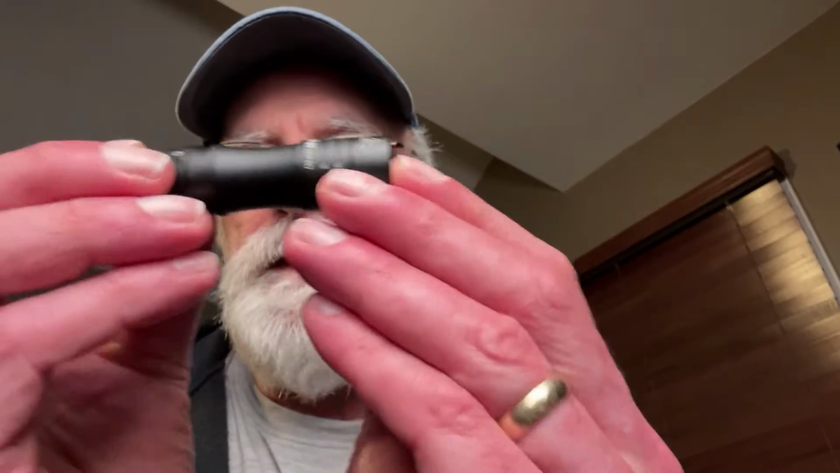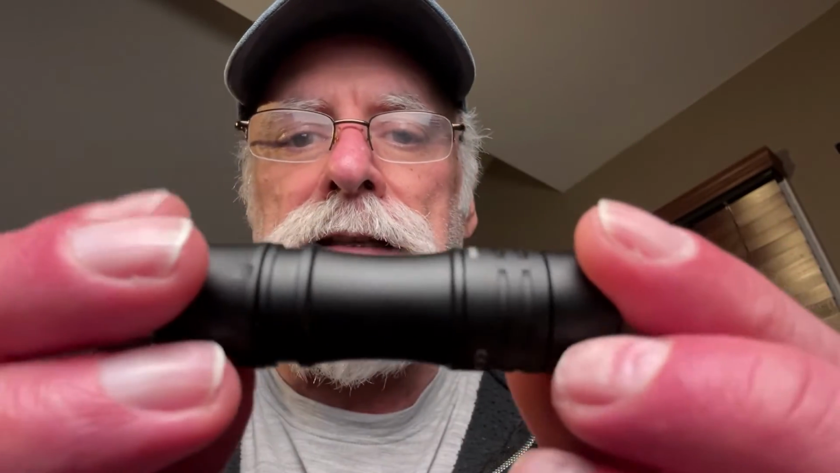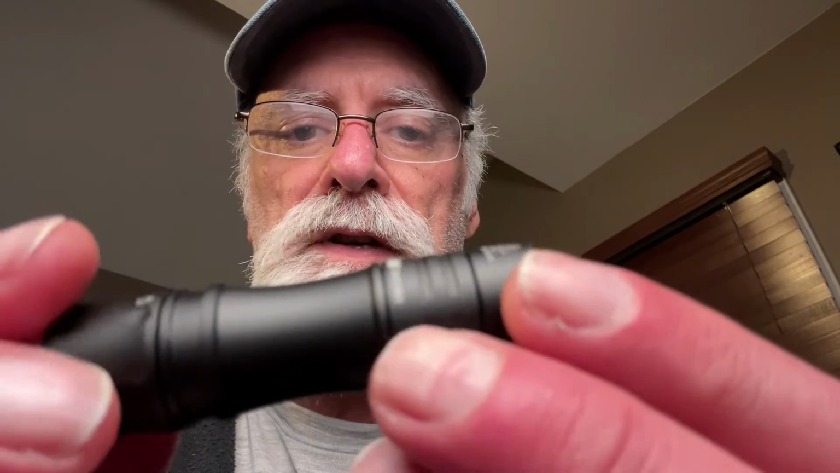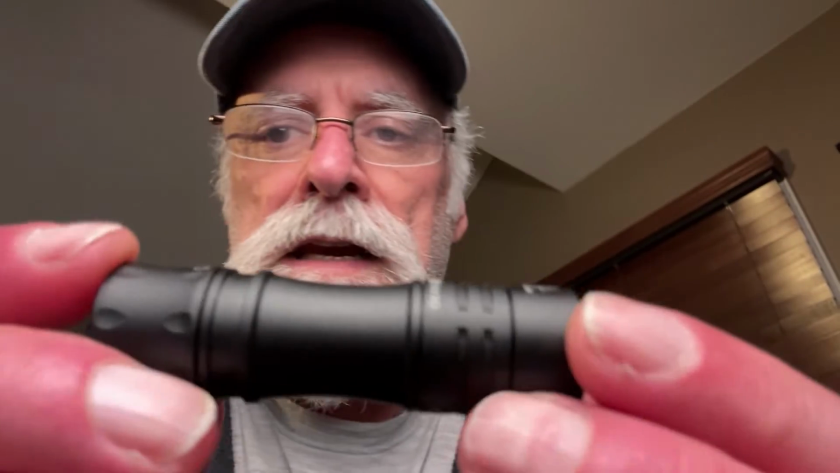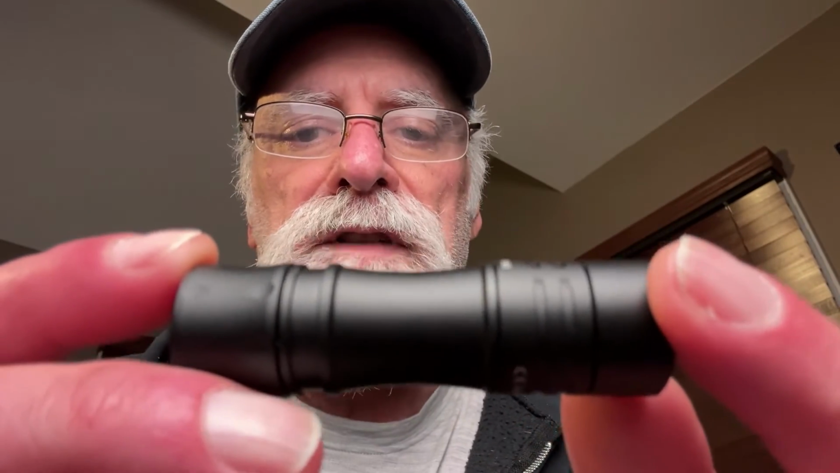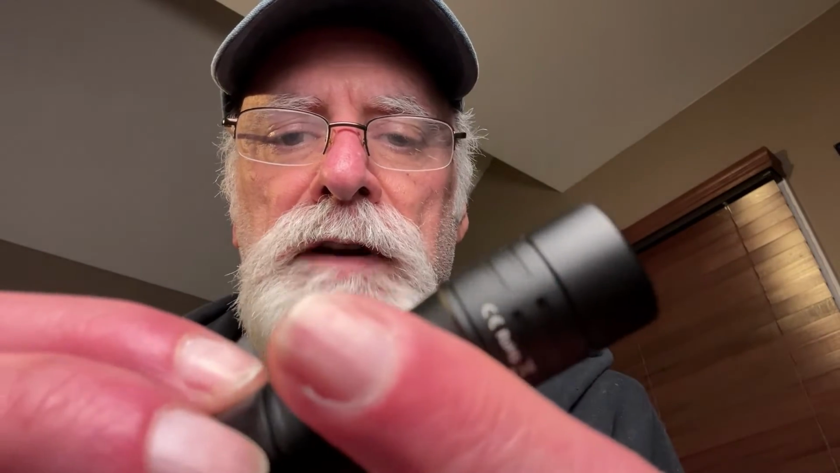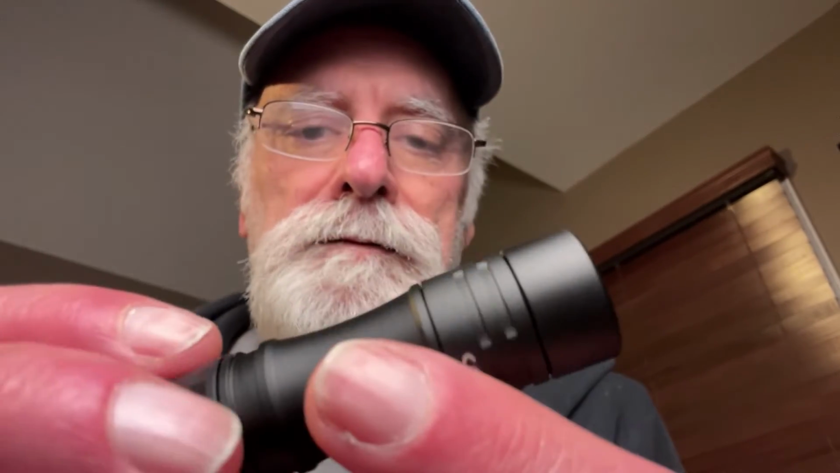Now, this beast is intense. They claim 1,650 lumens, which is, I think, the highest of any of these flashlights. Yeah, I think it is by far. I'm not quite sure I agree with the length of time they say it'll run at. They say it'll go for an hour and a half at that level with that little tiny 14500 battery. I don't think that's the case. I'm not going to bother testing it. I just don't think it's going to happen.